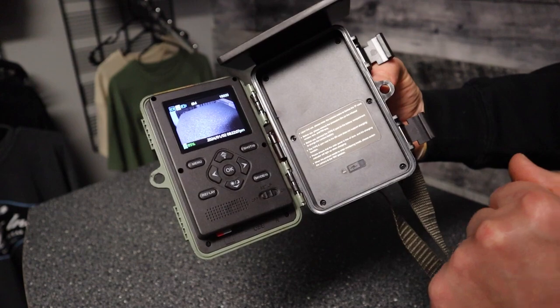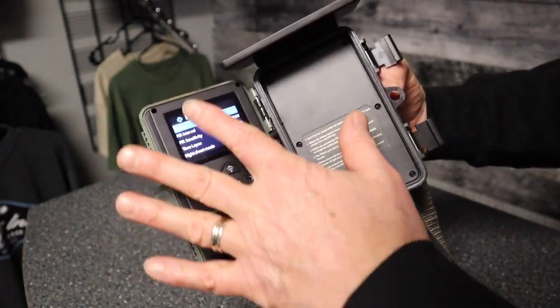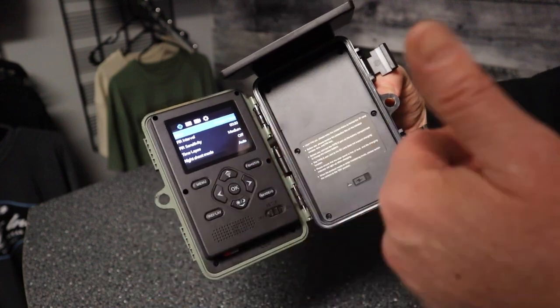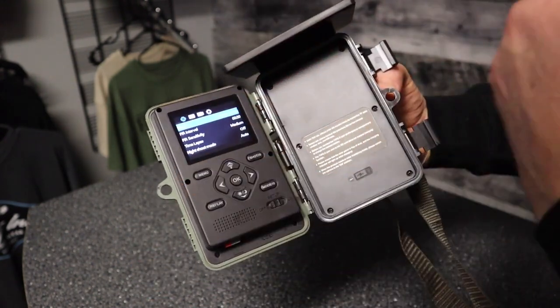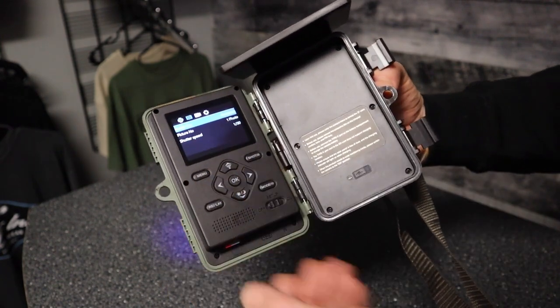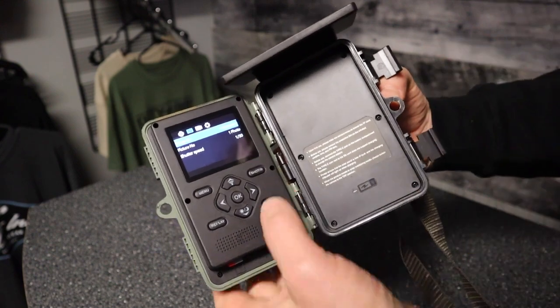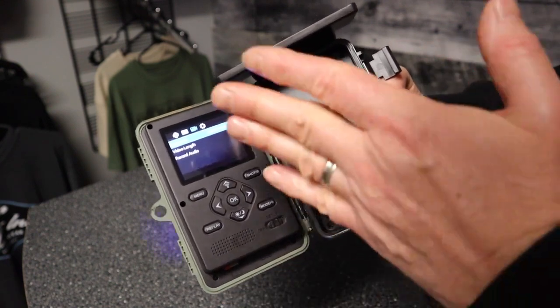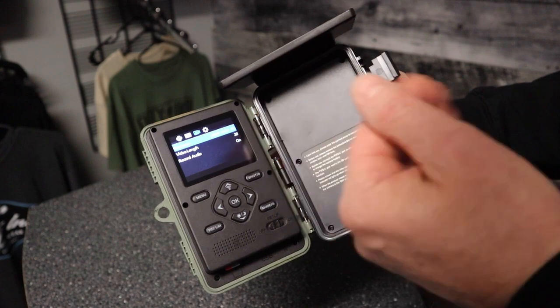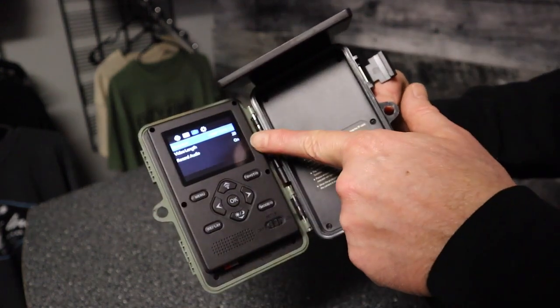So pretty simple keypad too, very simple buttons. Obviously we'll hit the menu, and your first option goes through your PIR, your intervals, your different modes, photo or video mode, night shot, all these different modes like that. You can switch it over to the camera settings, so image size, the number of pictures it's going to take, shutter speed. Jump over to the next one, that's your video settings, so video resolution, the length of the video you're going to shoot, and then whether you have the audio on or off.